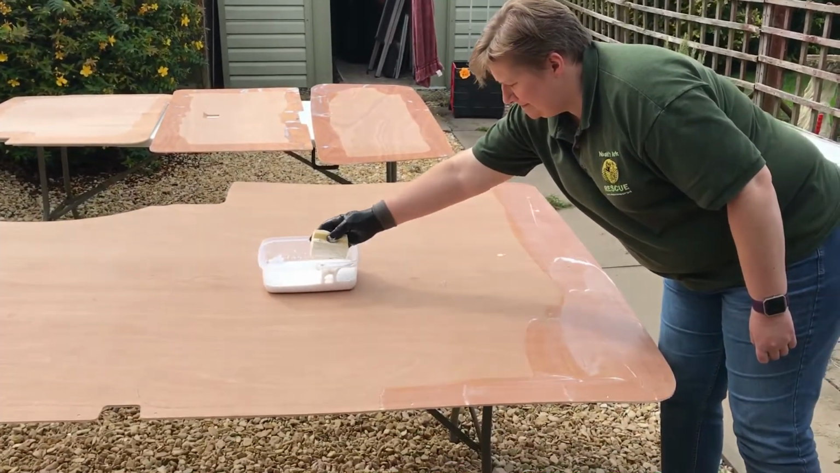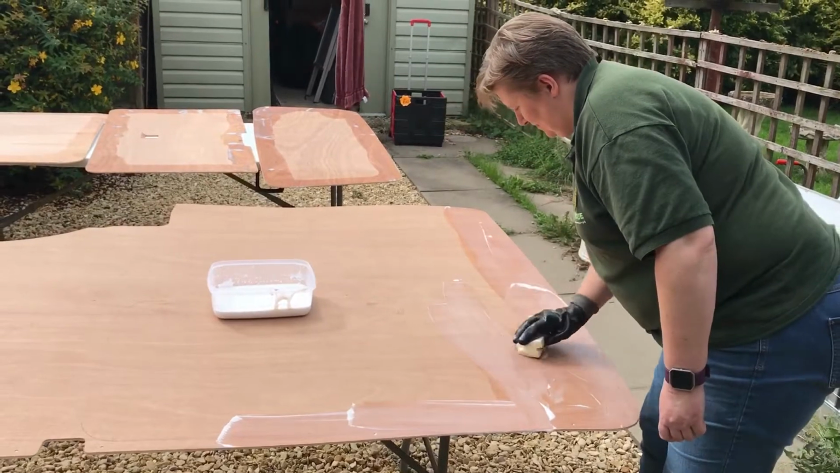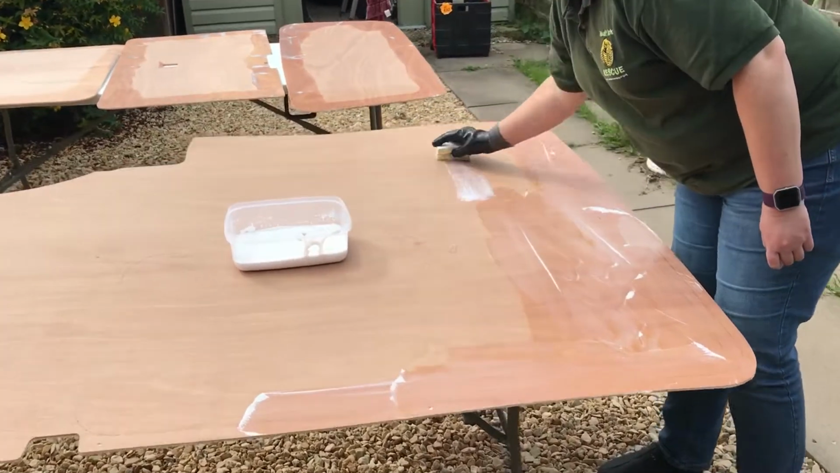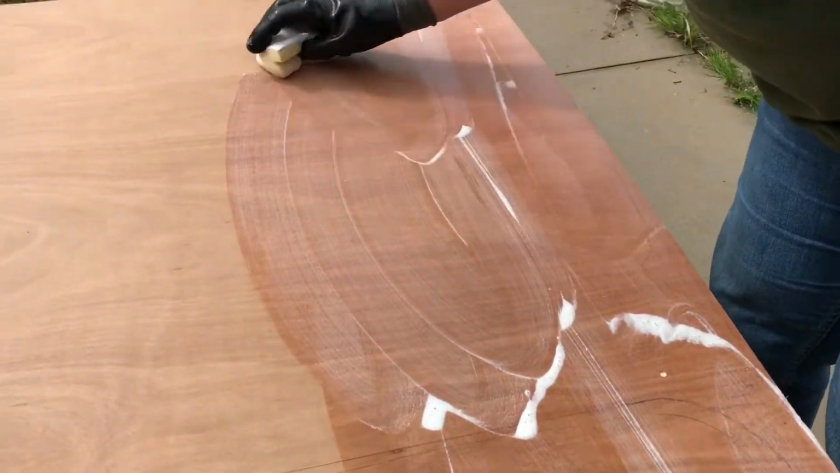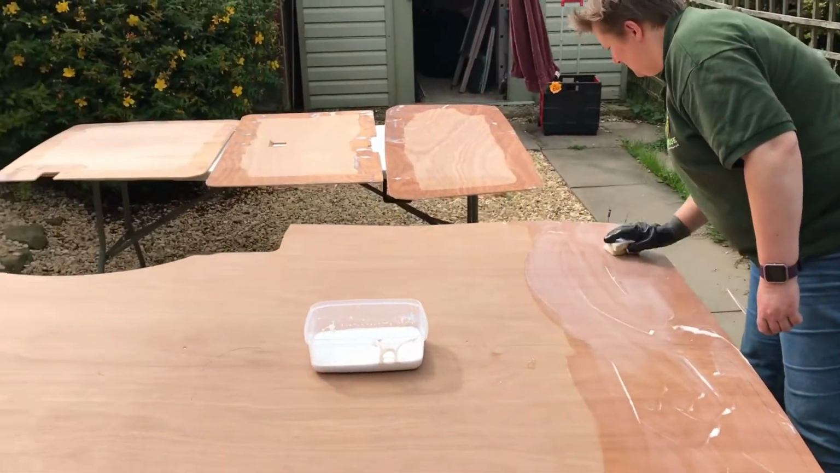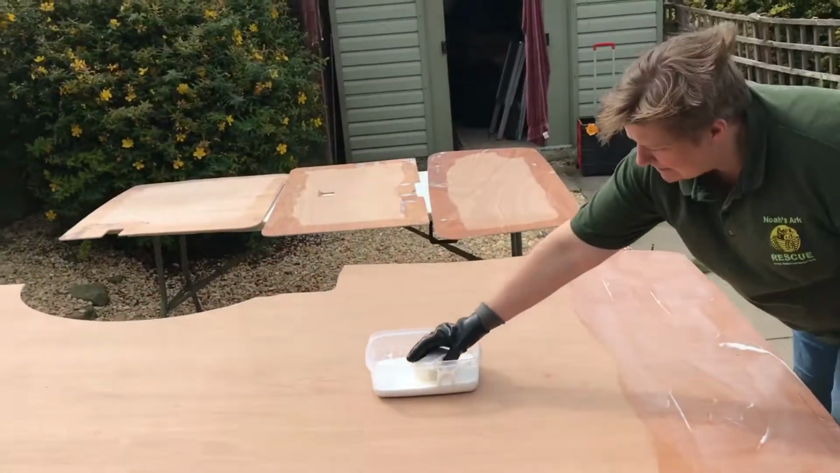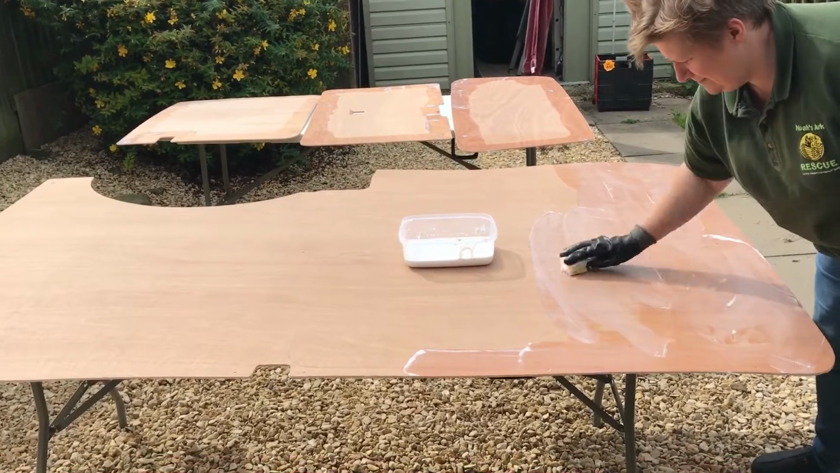So at the moment we're covering the plywood in a PVA water glue mix, which is going to make the vinyl stick a lot better. We're just making sure Jen hasn't missed any little bits out. I've done the other sides already. The wind's just decided to pick up. And once that's done, I can vinyl it or cut the window out of that bit.